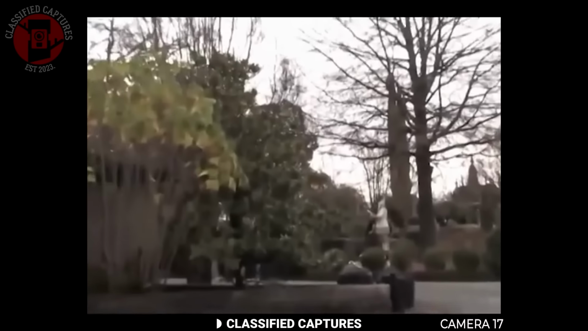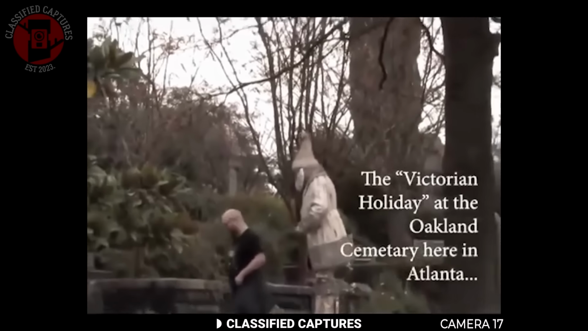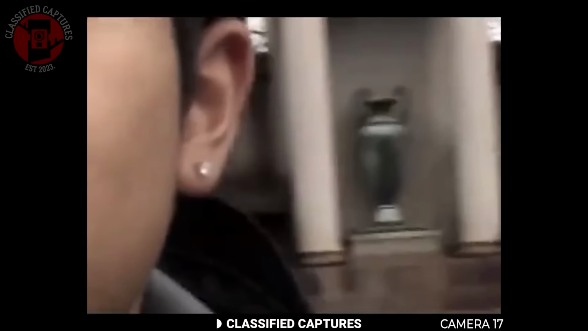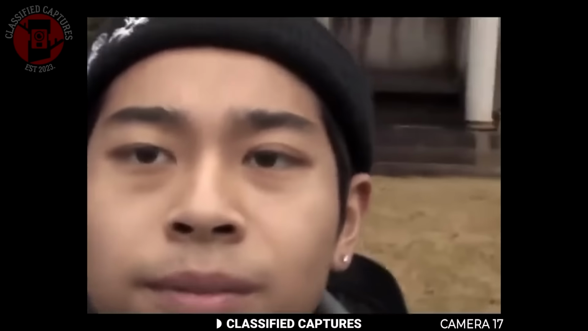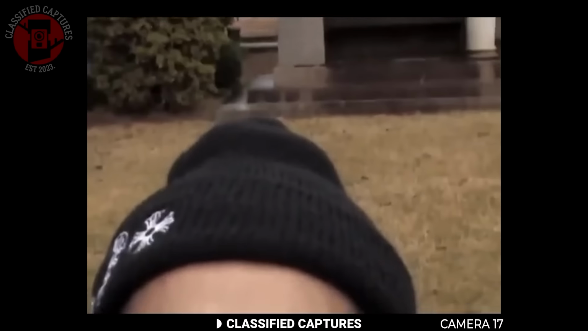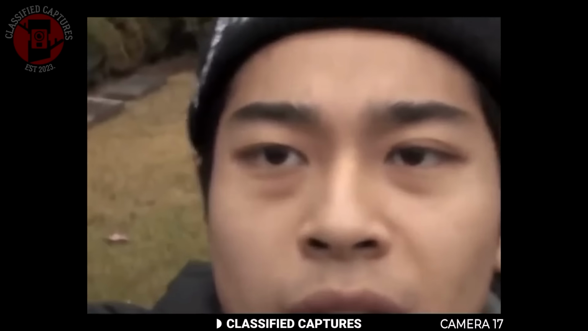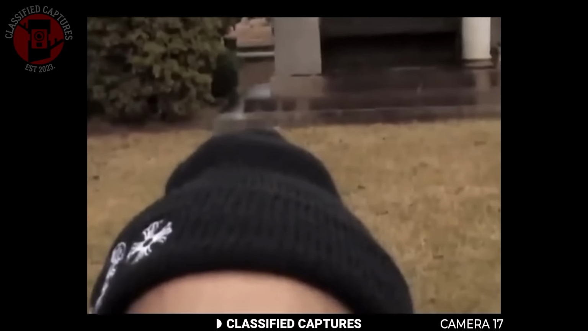A man visited a cemetery during the Christmas season, filming around to capture the carolers and a man dressed like a statue. At one point, he turned the camera toward himself, trying to frame the entrance behind him. But as he adjusted the camera, he caught something he never noticed at first. There, peeking from the side of the building, was a pale face staring directly at him from behind the wall. Its skin looked so washed out and unnatural that it couldn't have been a living person blending in with the crowd. Was this just a trick of the light, or did the camera catch a ghost?